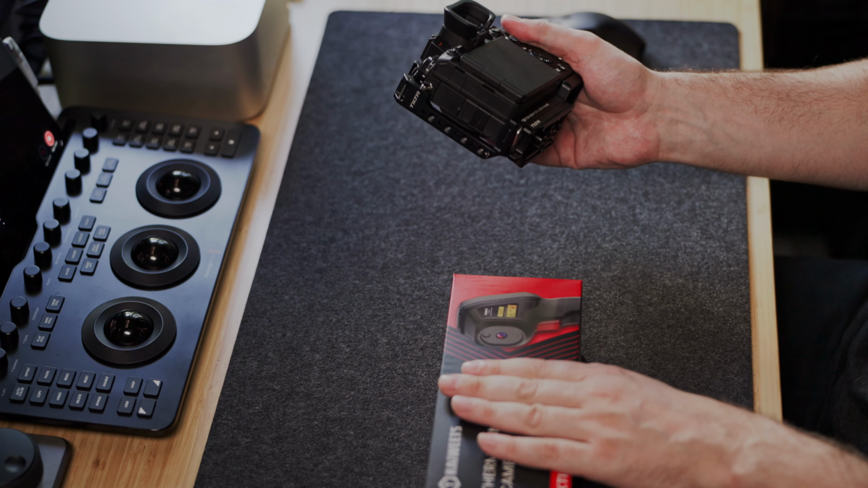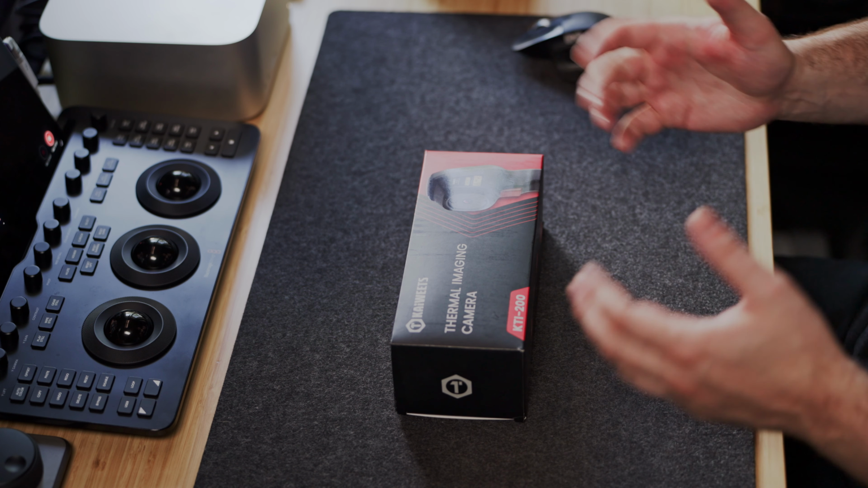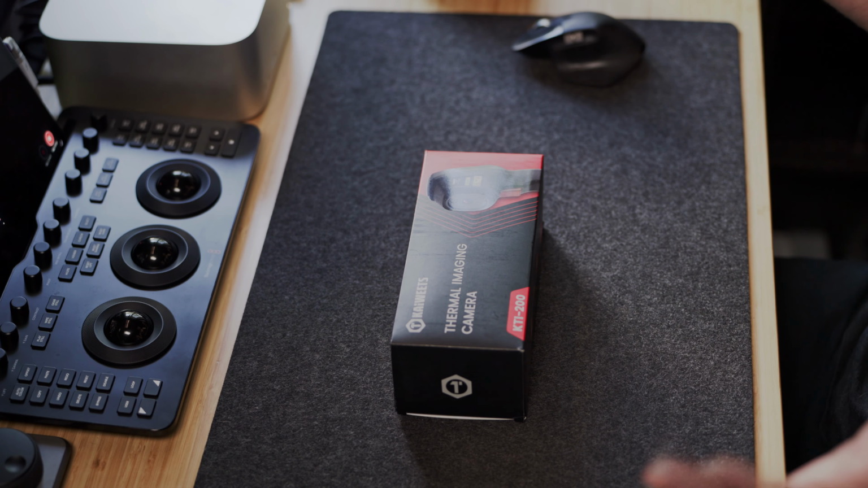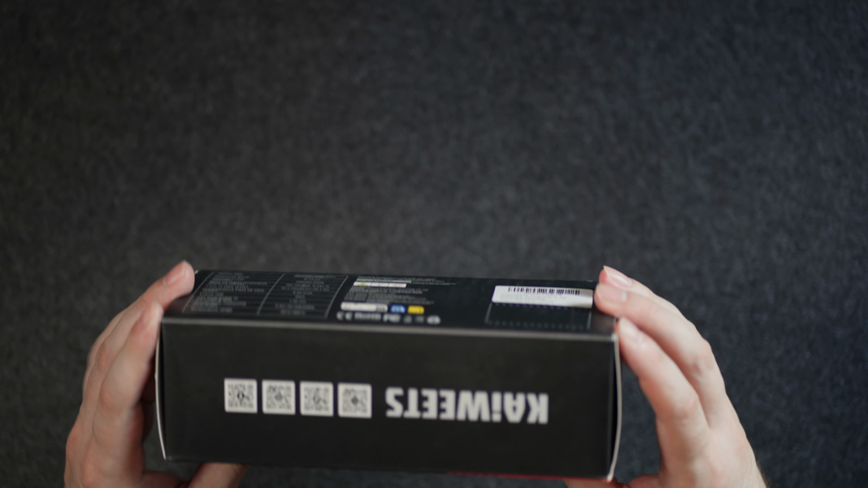But with this specific device, I'll be able to show you guys exactly which part of the device or tech gear or cameras is overheating, or where their hotspots are. So I'm super excited to unbox this one.